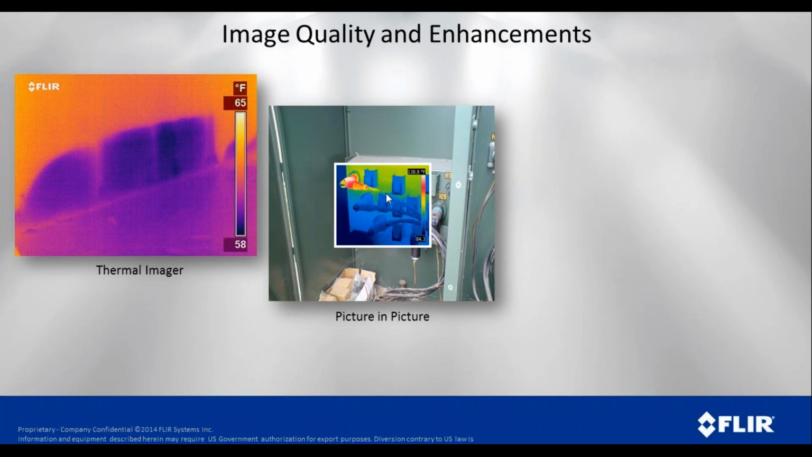This is picture-in-picture, and with picture-in-picture, we've taken the thermal and overlaid that on top of the visual. So the things that we're concerned about, like the elbows in this transformer, are in thermal, but then we can see the rest of the transformer in the visual.